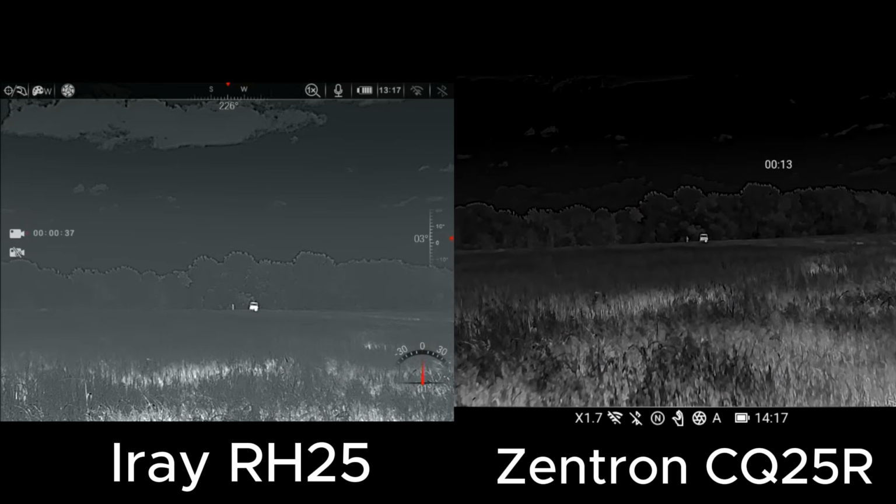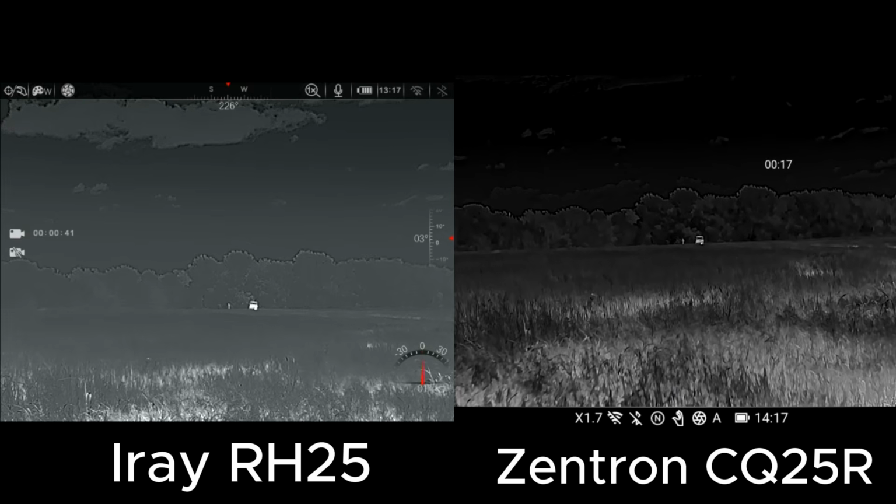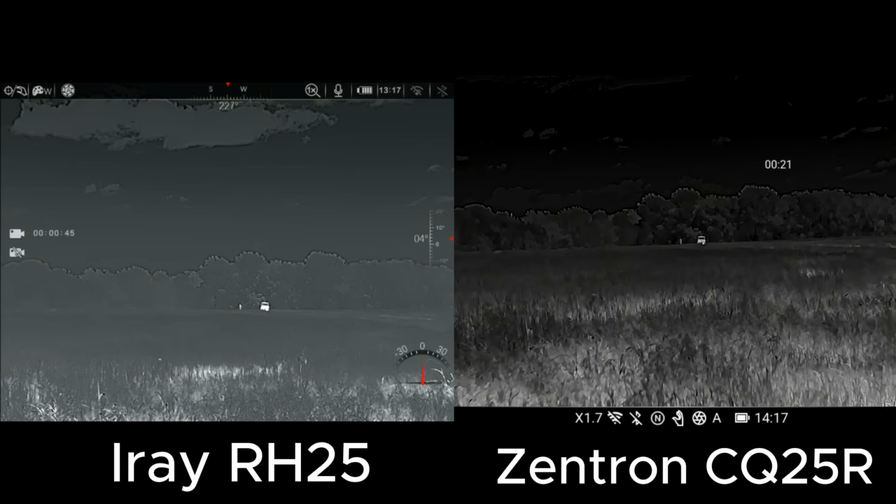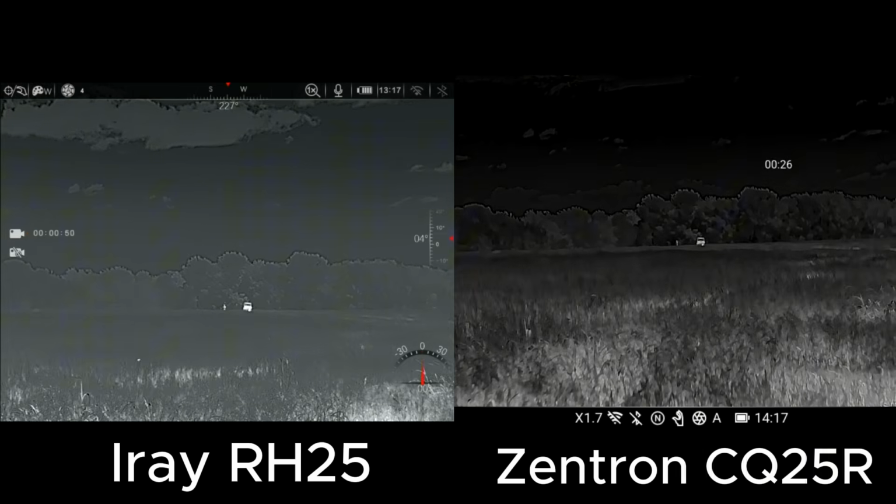And then just throwing it out there, this is Wills at 300 yards with all three units. You can kind of see he's trying to wave his hands, but you can't really see that too well, but you can pick up the heat. Again, this is where you get on your scope to identify the unit that you are shooting at.